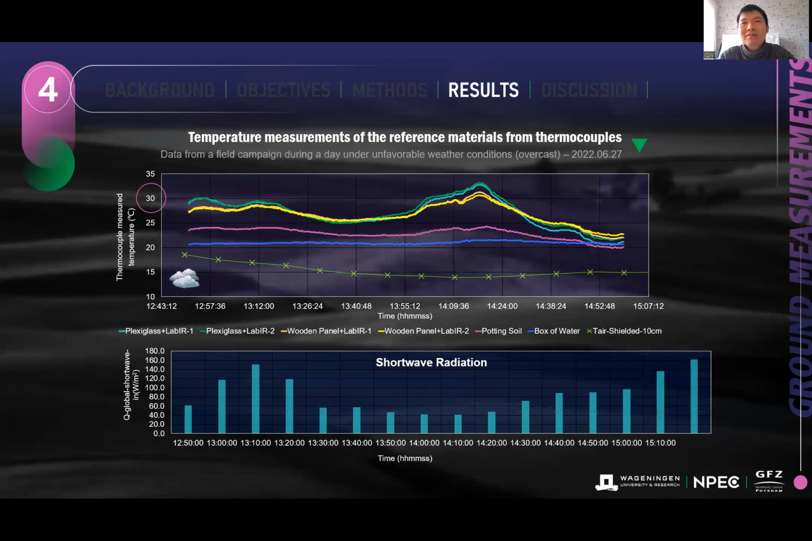And as you can see from the next slide now, we have an example from cloudy weather. You can see that for the overcast weather conditions, the temperature values of all the measurements are going down.